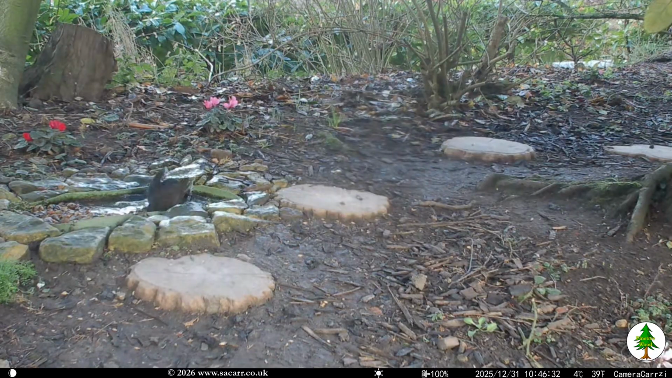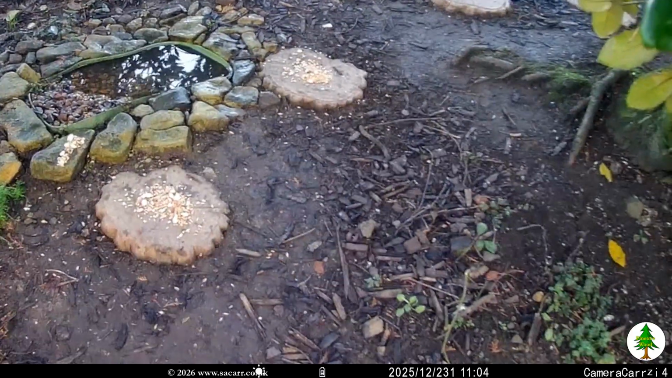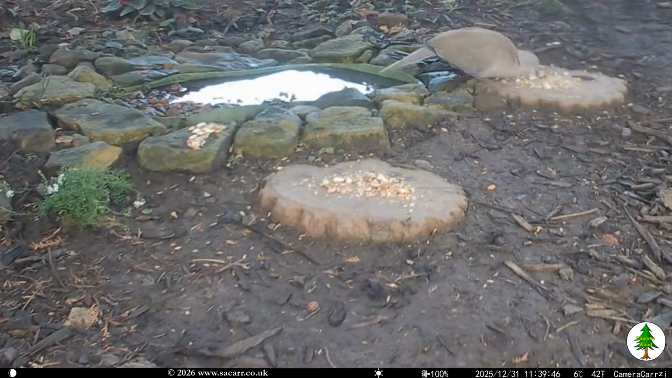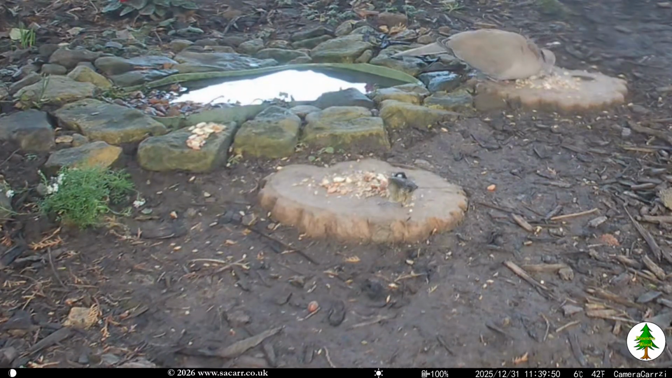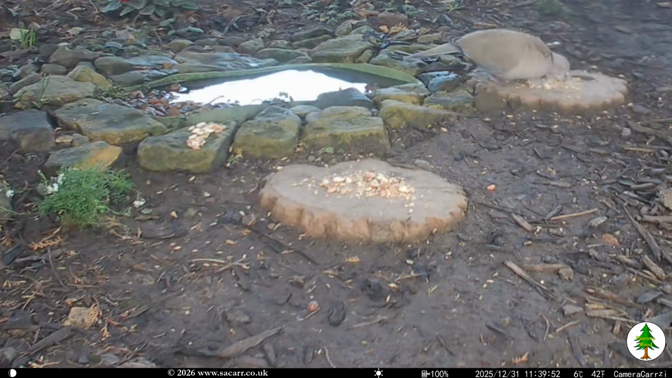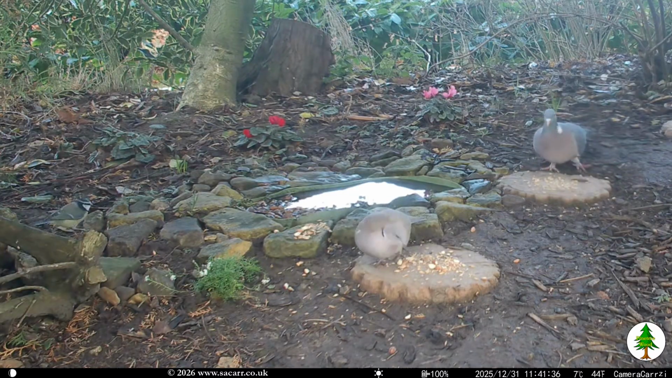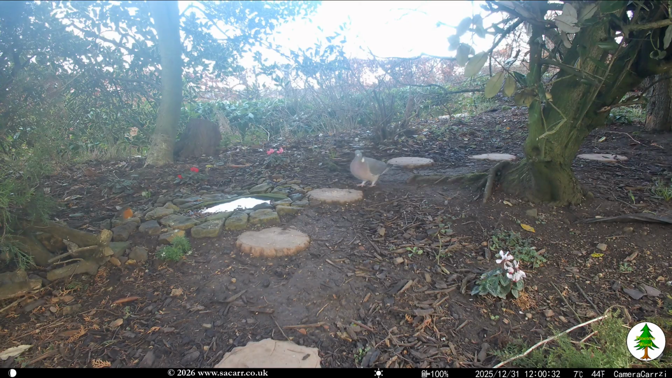Around 11 a.m, I went to download the camera and caught the robin on my mobile phone. As it flew off, it almost flew into me. I caught it again briefly under the juniper, but it was too cold to stay out long. The dove and coal-tit were at the pond 20 minutes before midday. Shortly after, a blackbird and pigeon joined the dove, disturbing a bluetit which landed on the edge of the frame. By noon, it was just the pigeon and robin.